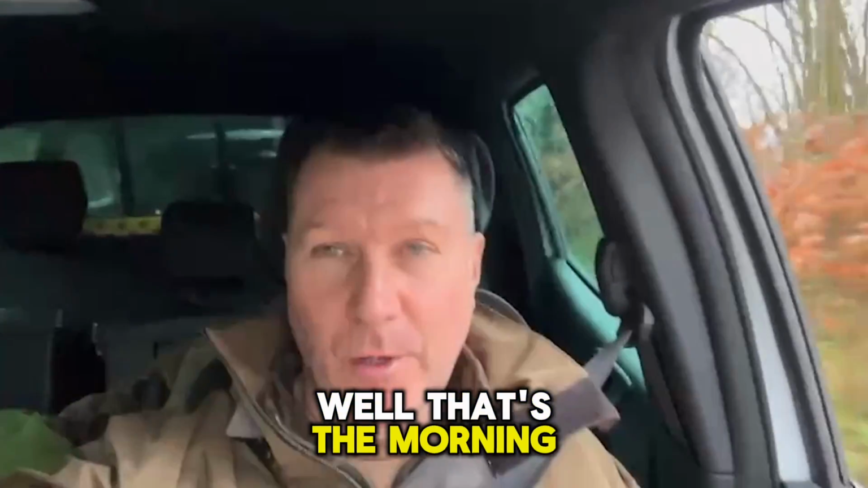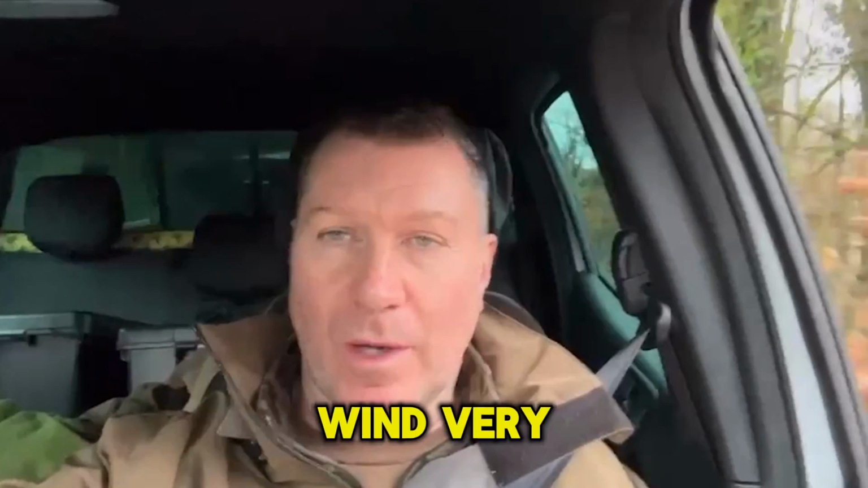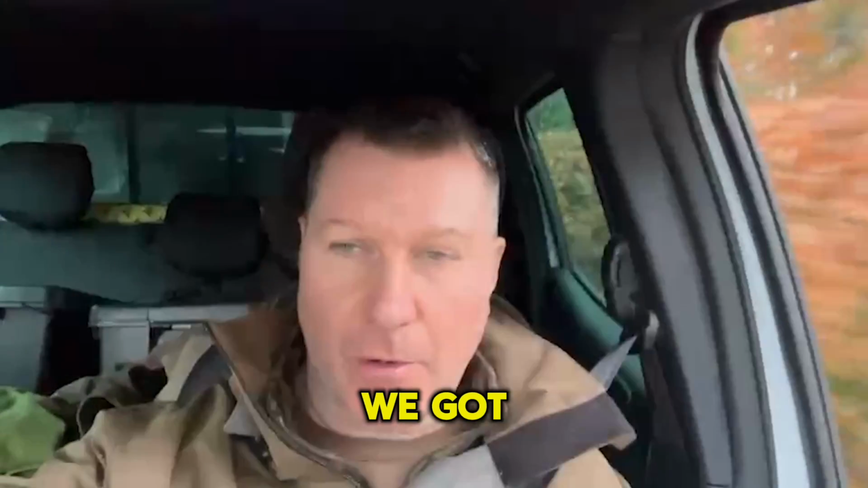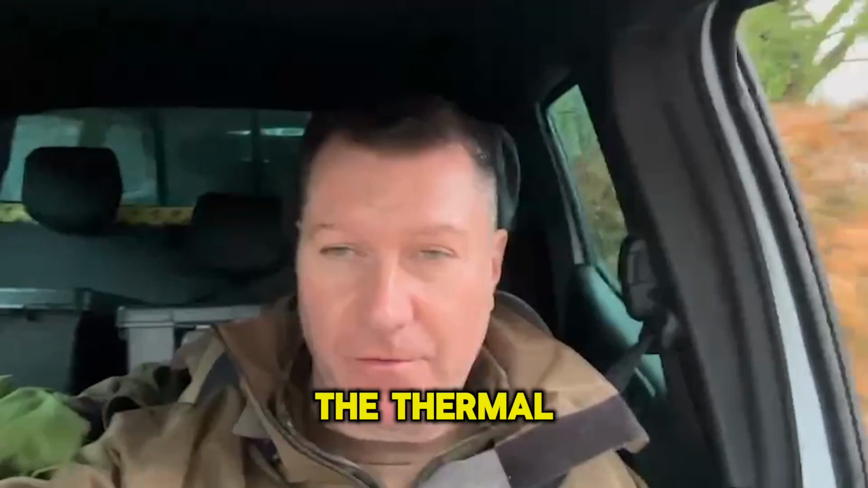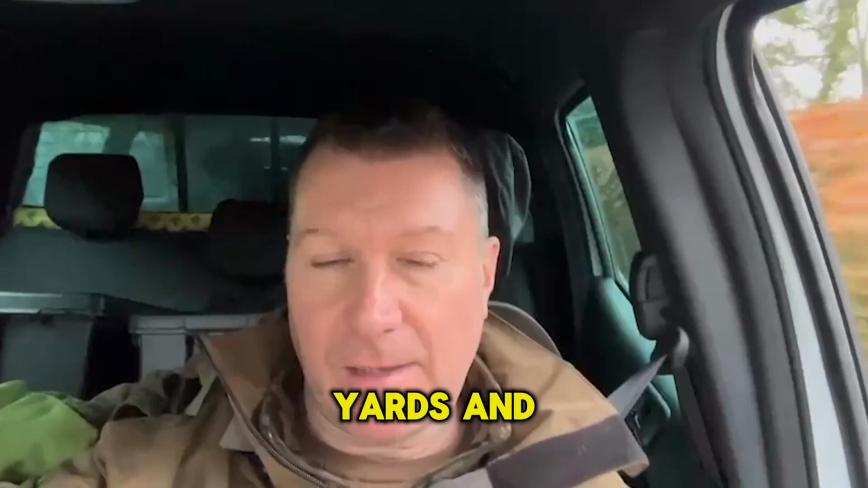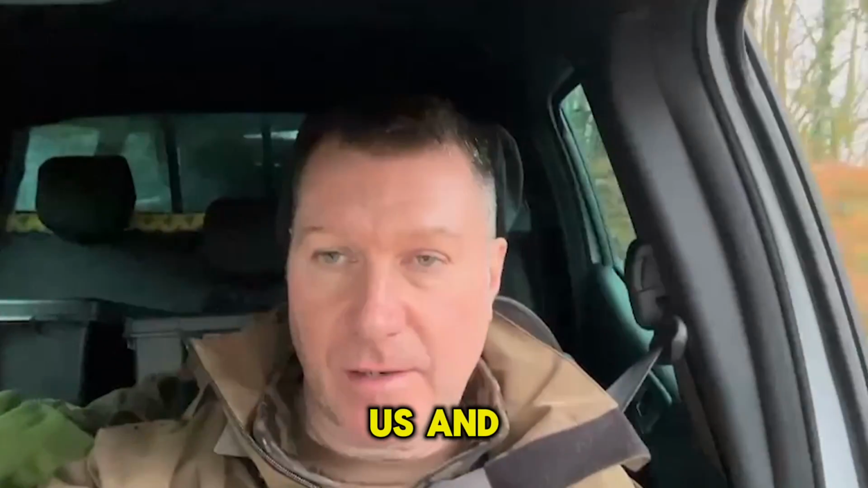Well, that's the morning stop for a red, just complete. Absolutely no wind, very, very still and very difficult. We got into a stag, which you'll see in the thermal footage, and probably got into about 60 yards and got the gun up, but it just winded us and moved off.